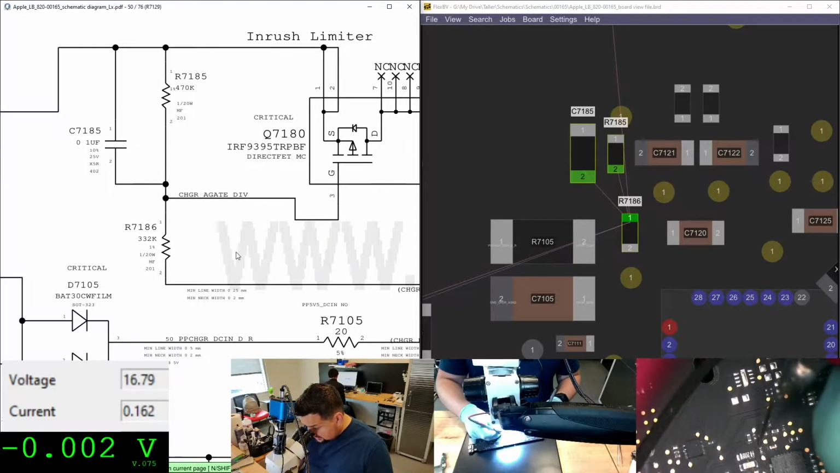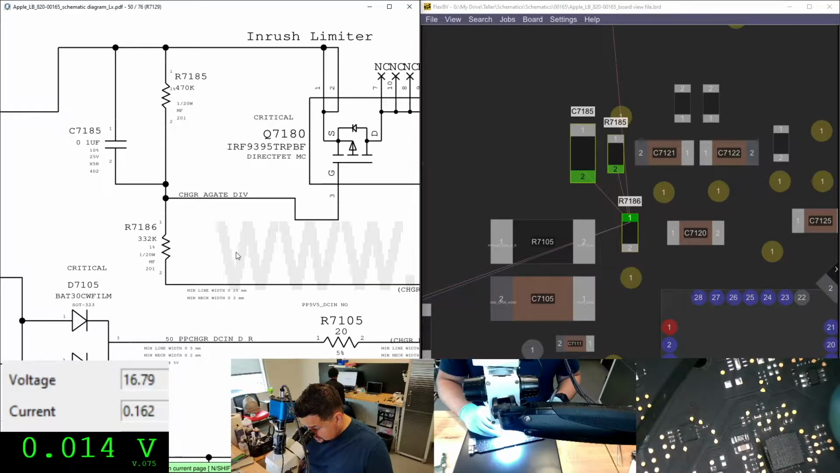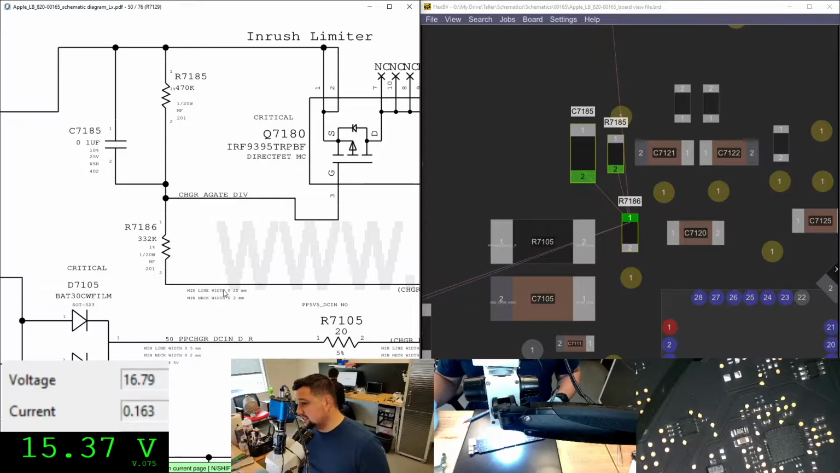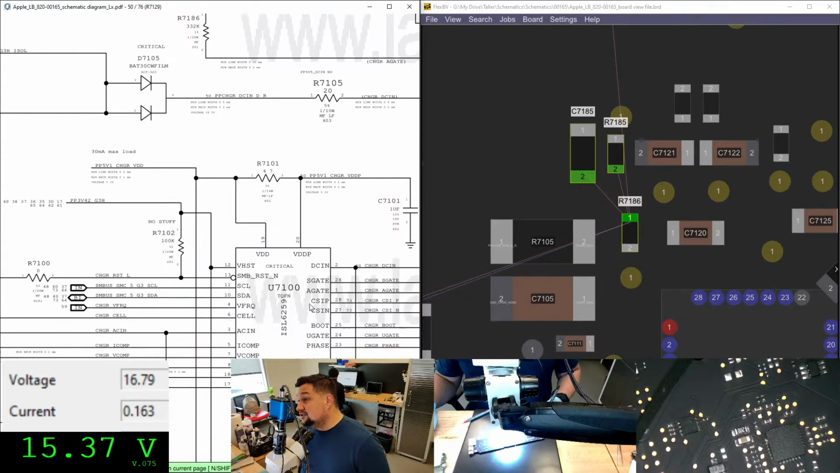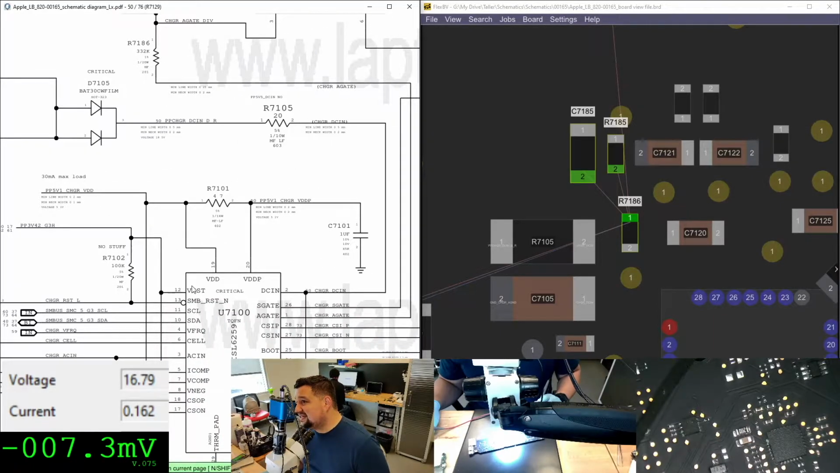So both sides are high, high current, high voltage. I mean, 15 and 15. So it means that the inrush limiter is not opening. Why is U7100 not dropping that line down? So what I need to do is check U7100 power. We're going to get the AC in, and we're going to check DC in.